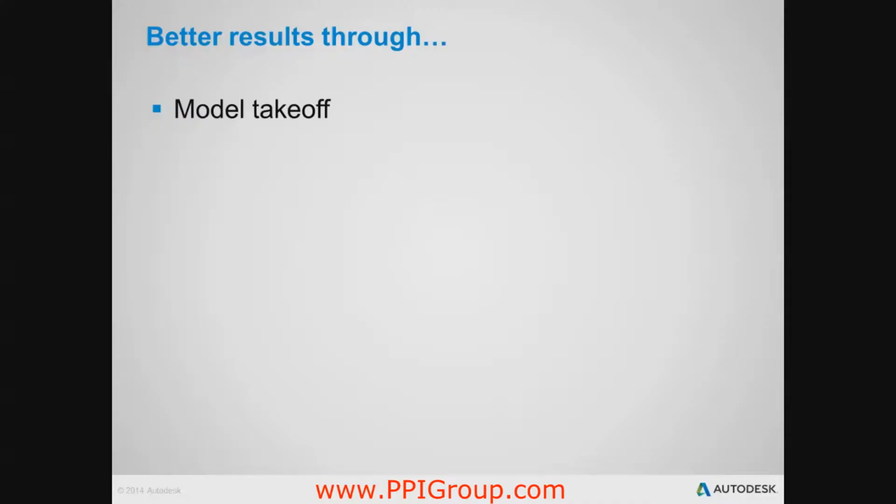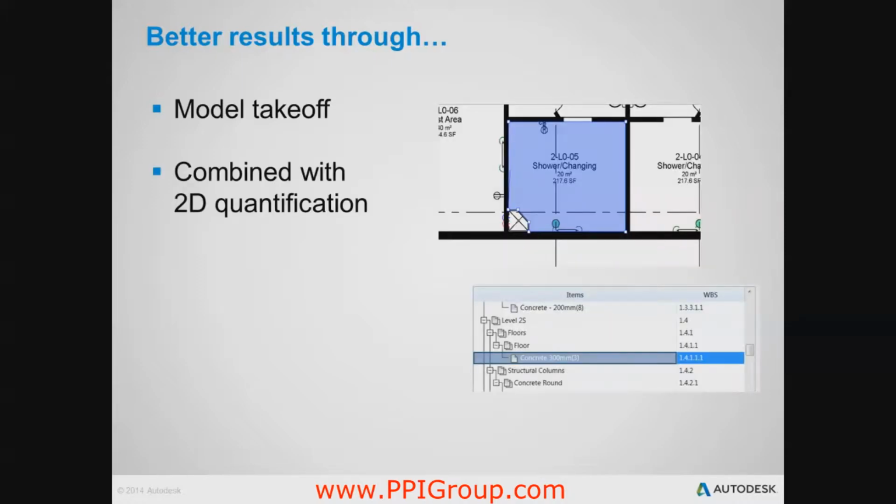Model-based takeoff is faster and makes use of the information already available in the model. You can use the same tool and the same model that is already being used for coordination, project review, and 4D simulation. Navisworks lets you generate a takeoff from both model and 2D sheets, so you can use whichever is available to you at any given time, and also enrich the information.